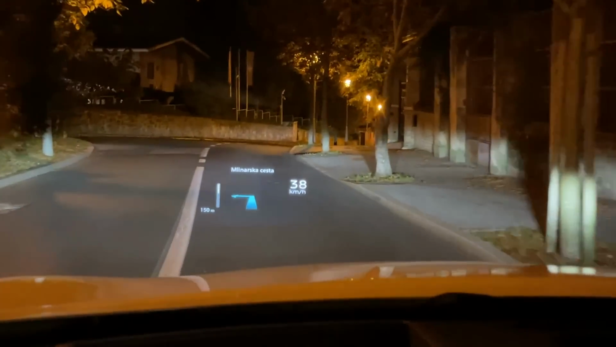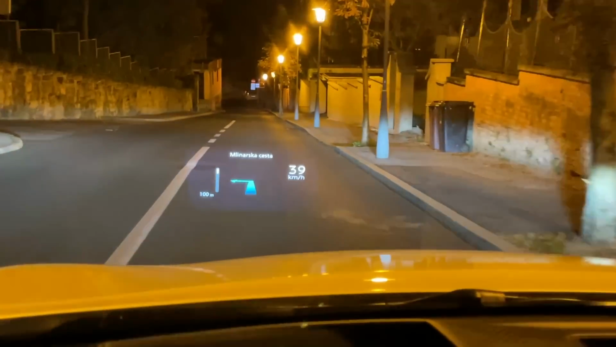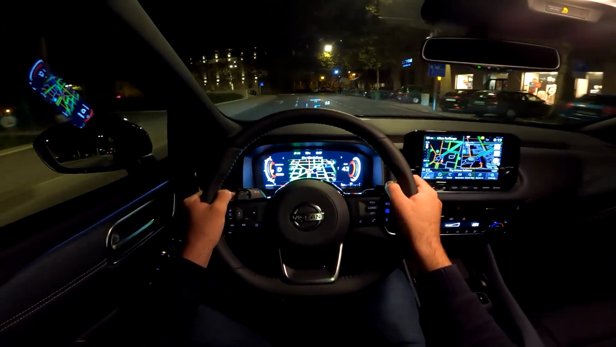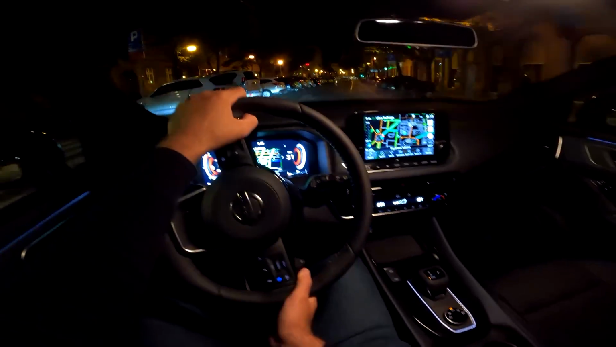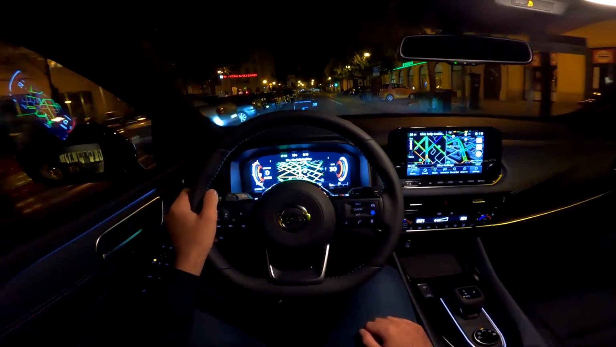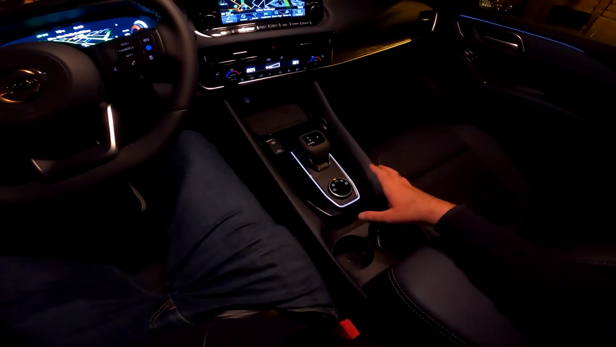It's a lot of info, and definitely a useful feature, especially if you go on a road trip and you are on unknown terrain, in an unknown city. This can be very useful. So maybe now you will see it a bit better. But let's see this now that we are stationary.